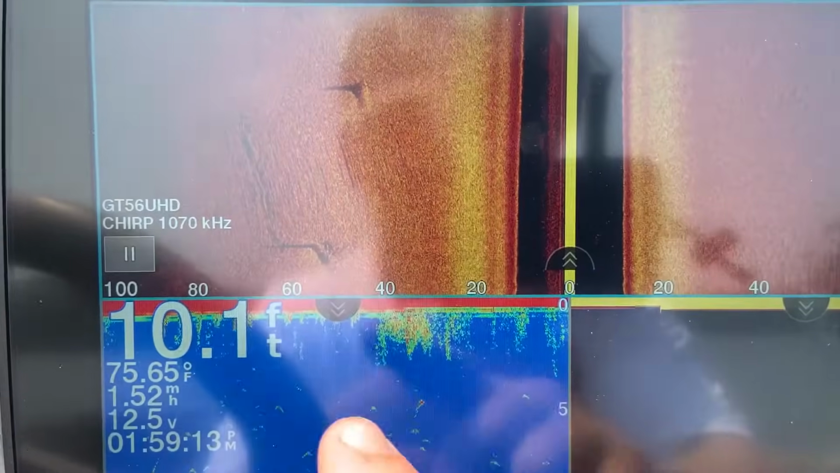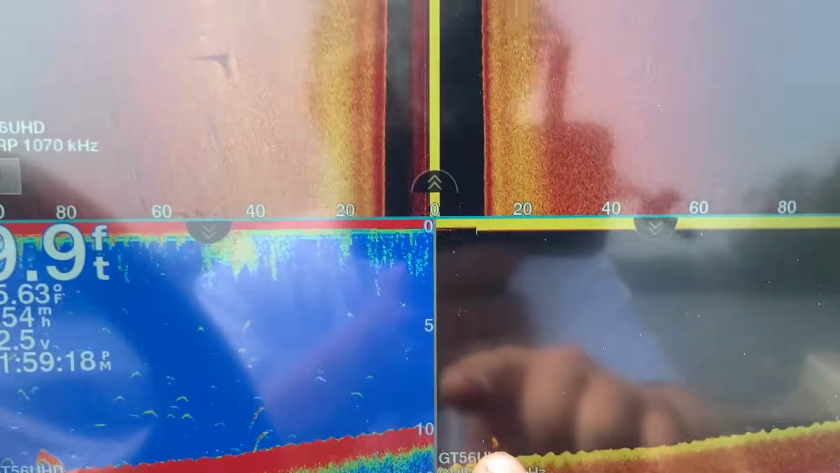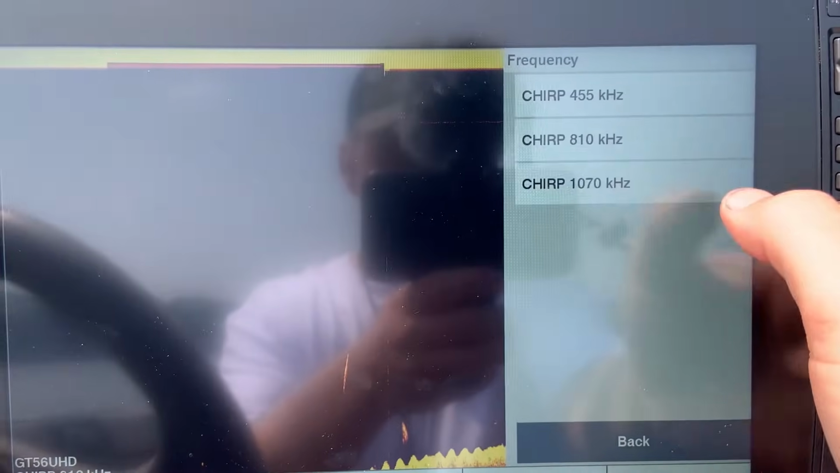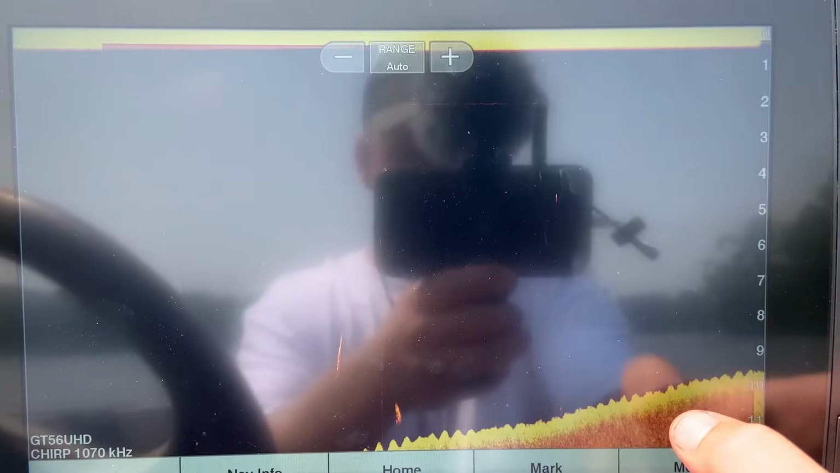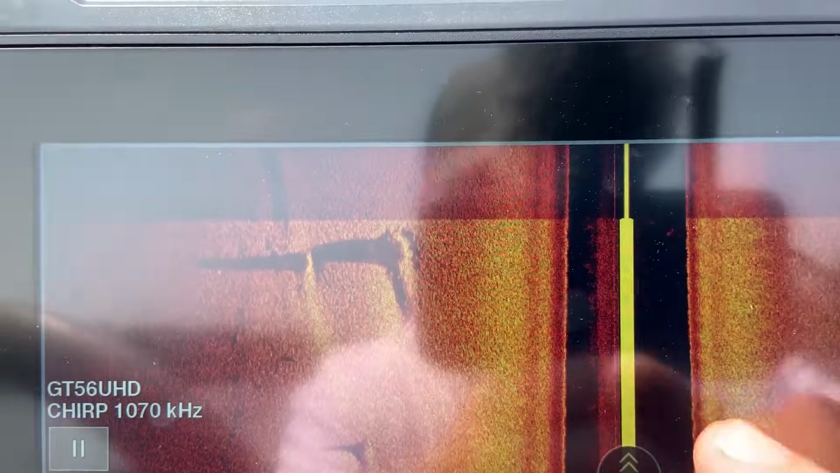All right guys, here we go. Side imaging 1070, down imaging 810. Now watch what happens when I change my down imaging to 1070 as well. Go back to my main screen. Look what happens there. See how much darker it gets?